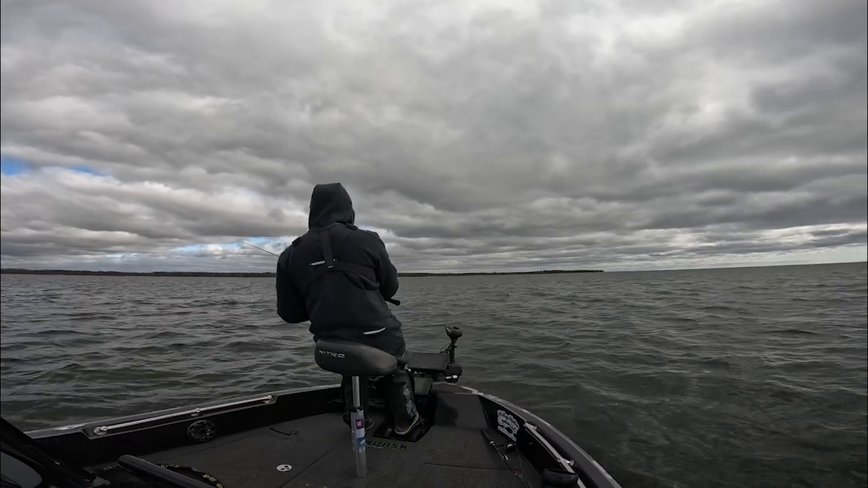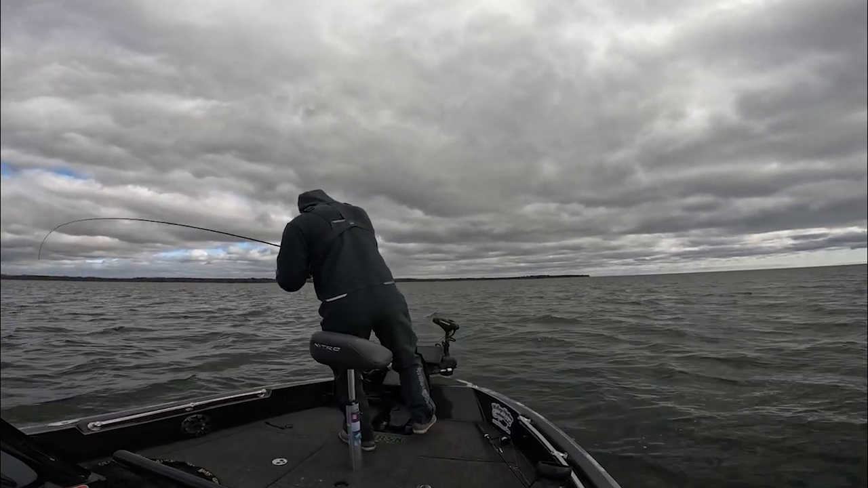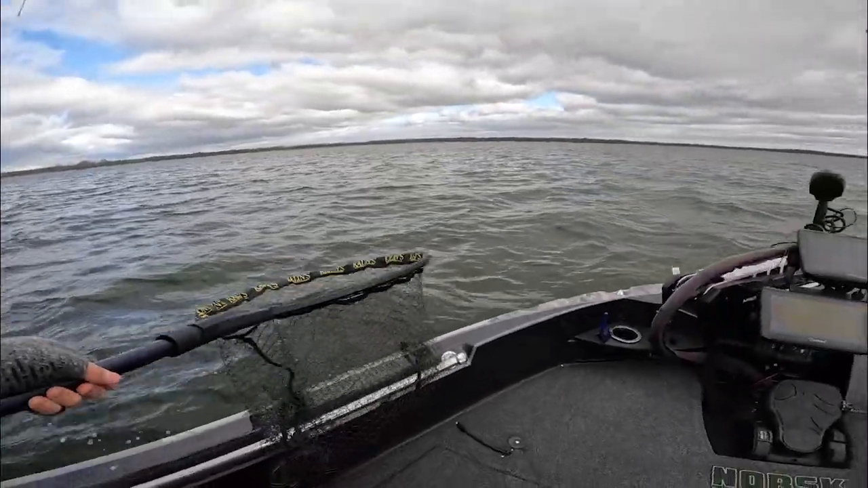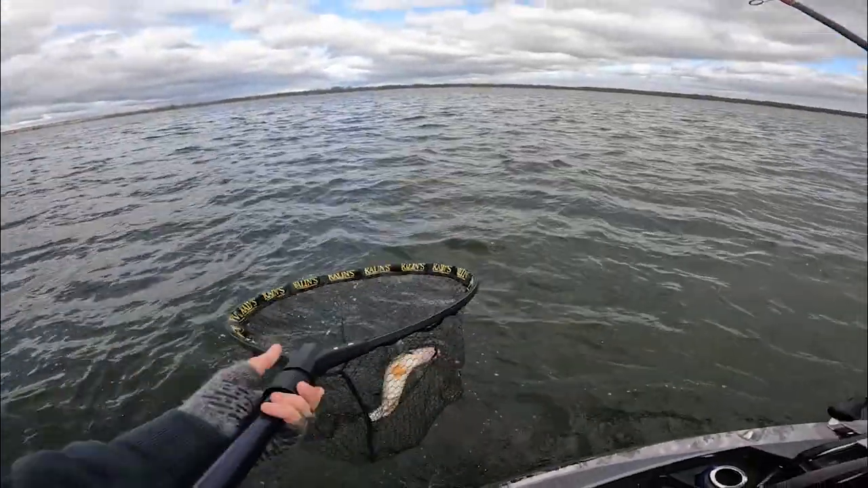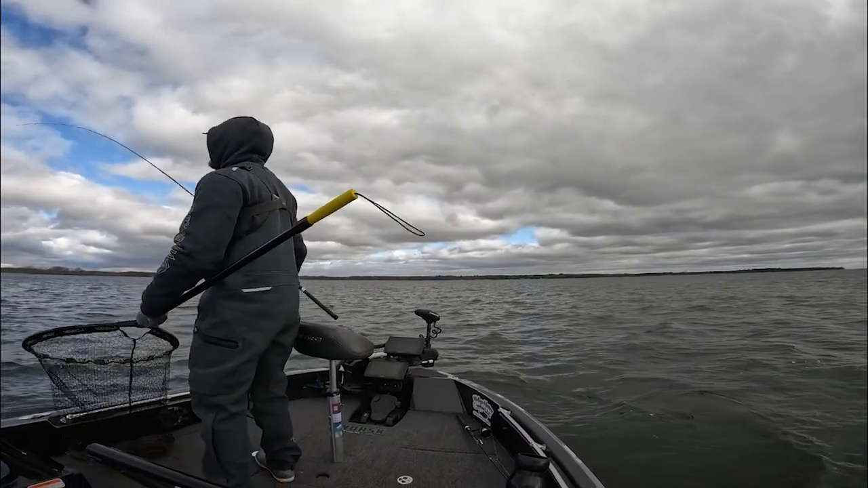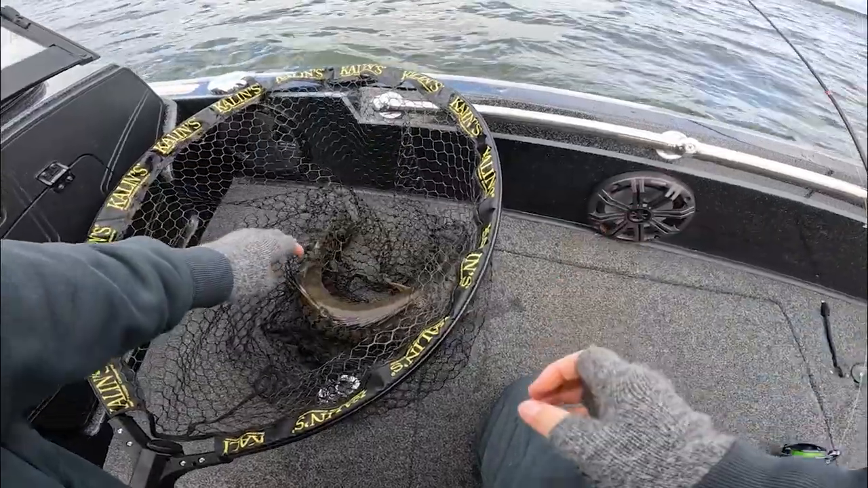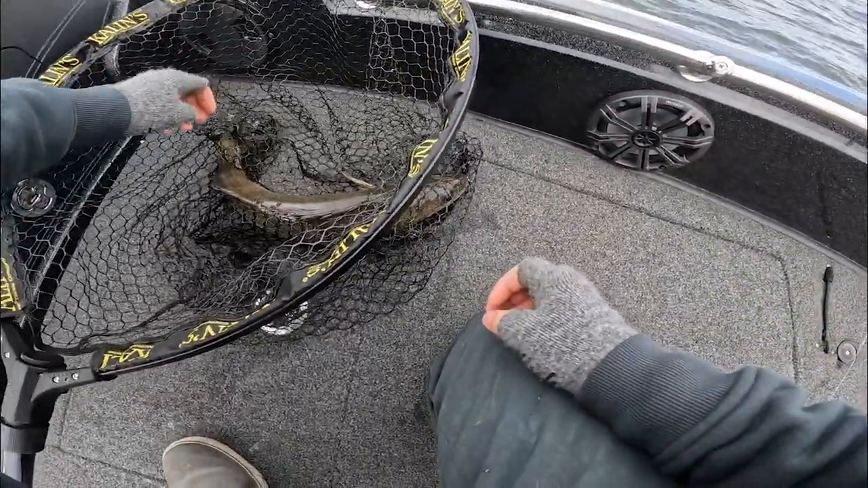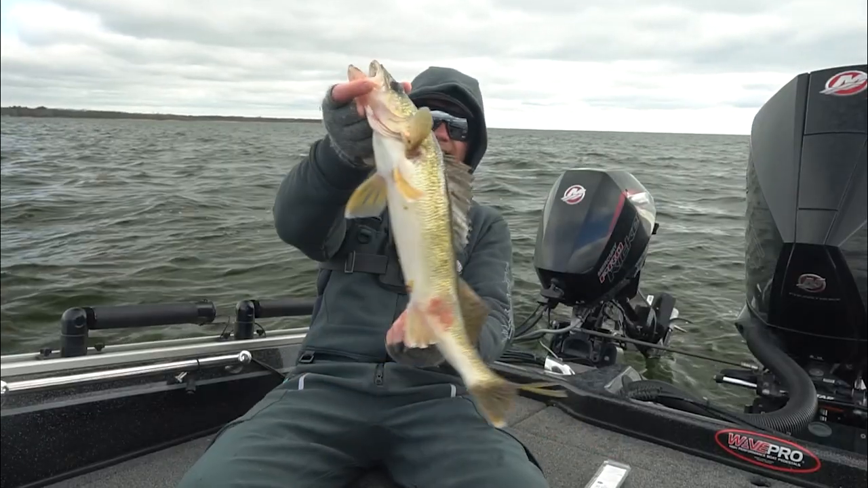Wow, really? Got him. And he's in the net. Let's go. We watched that one scoot down from, he was up suspended, dropped it kind of a couple feet in front of him, and he came racing after it.